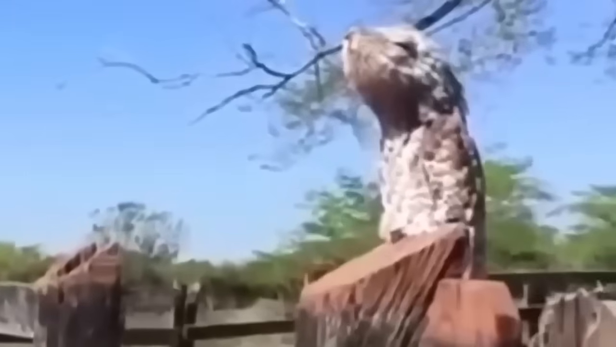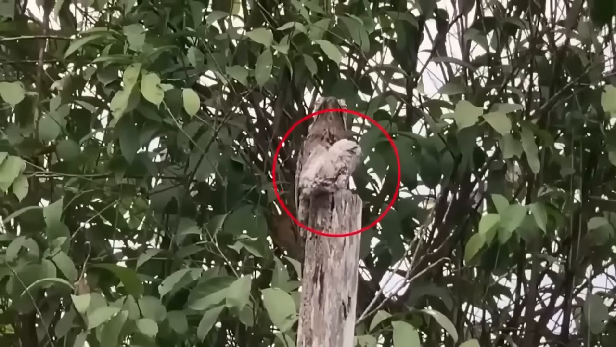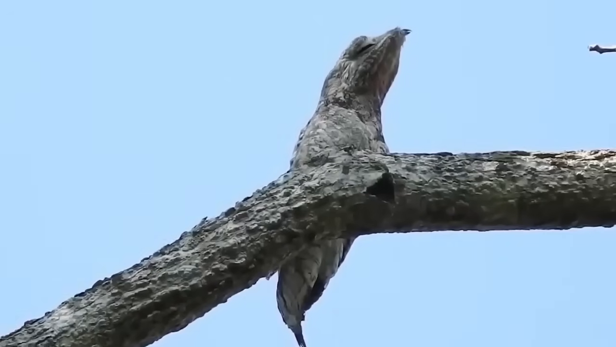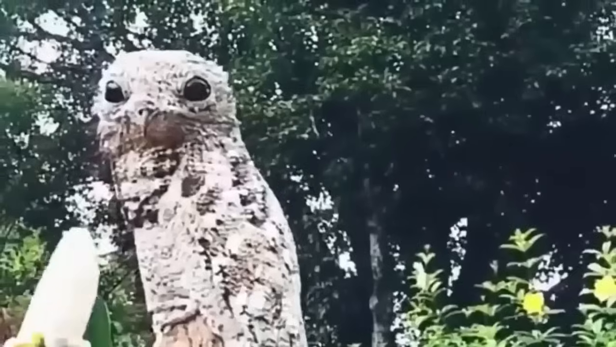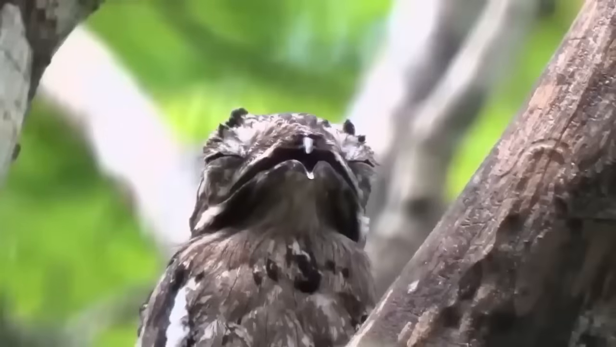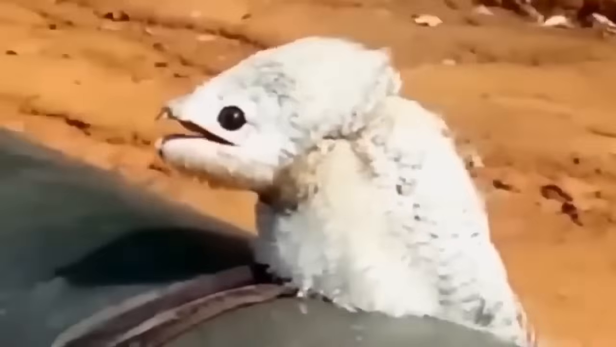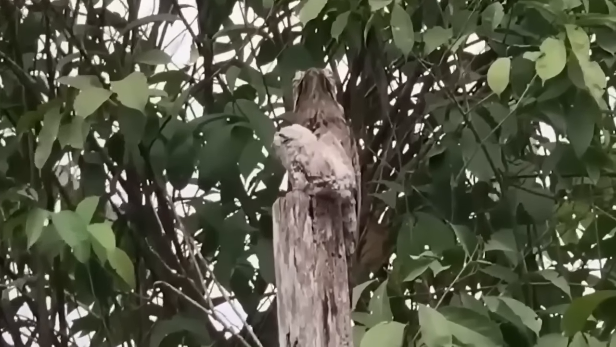Ghost bird. A woman experienced a heart-stopping moment when she mistook the camouflage of a ghost bird for an innocuous piece of wood. The creature's grumpy appearance and eerie aura unsettled even the bravest of bird enthusiasts. Known scientifically as the great potoo, this nocturnal bird preys on insects and small vertebrates, blending seamlessly into its surroundings.